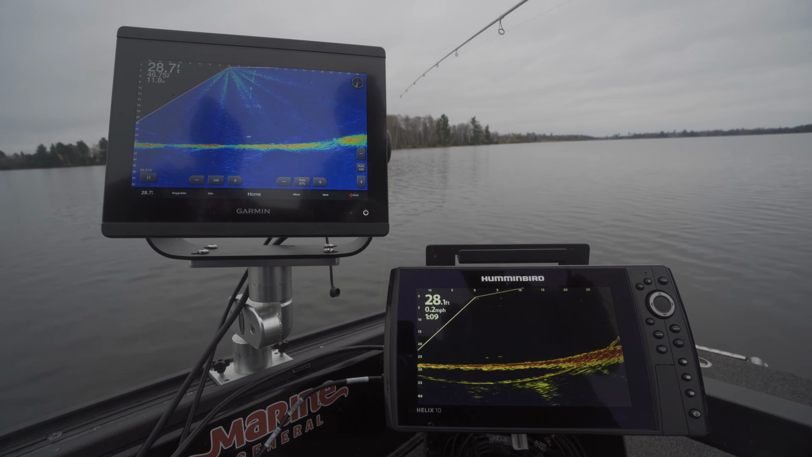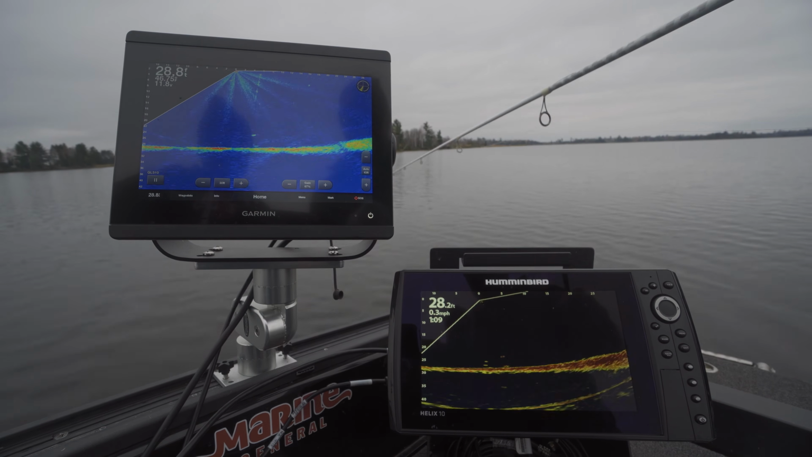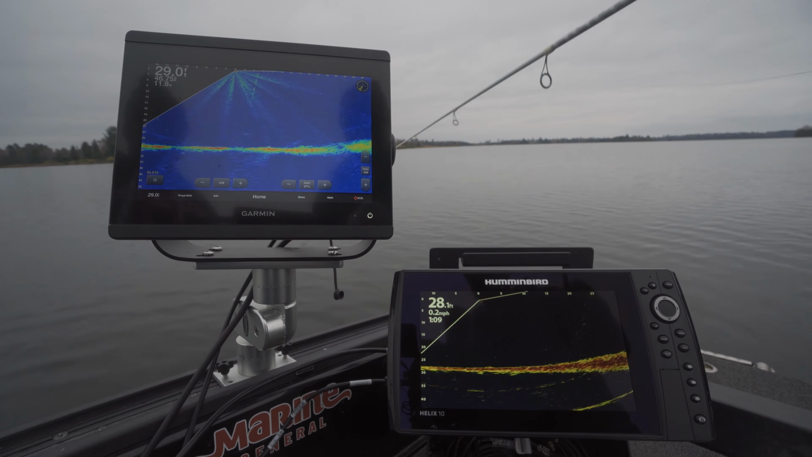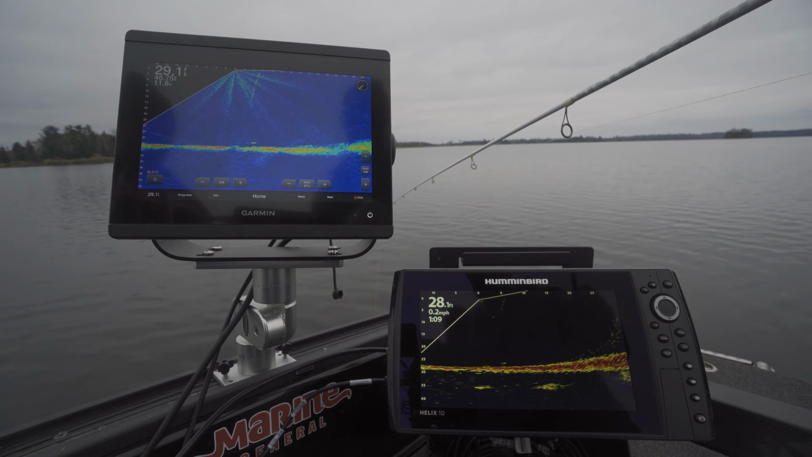But for the most part, we're actually picking up everything. She's coming up real hot for it. We're actually picking up a few more things on the Mega Live right now. Yep, here comes some fish. Two of them.